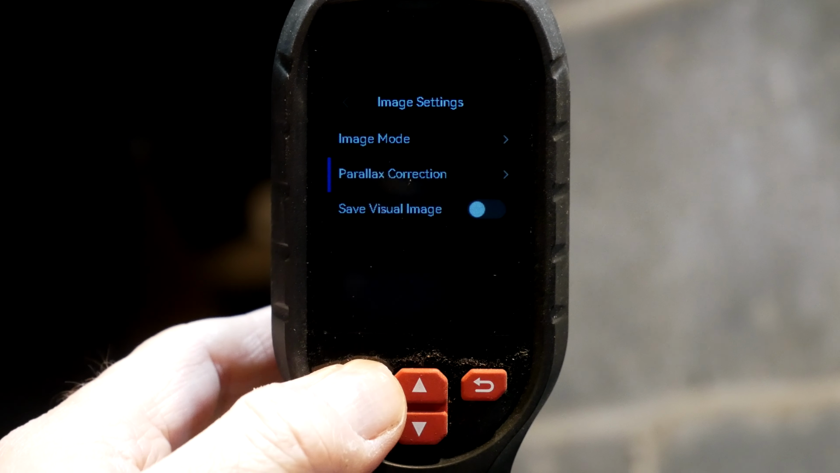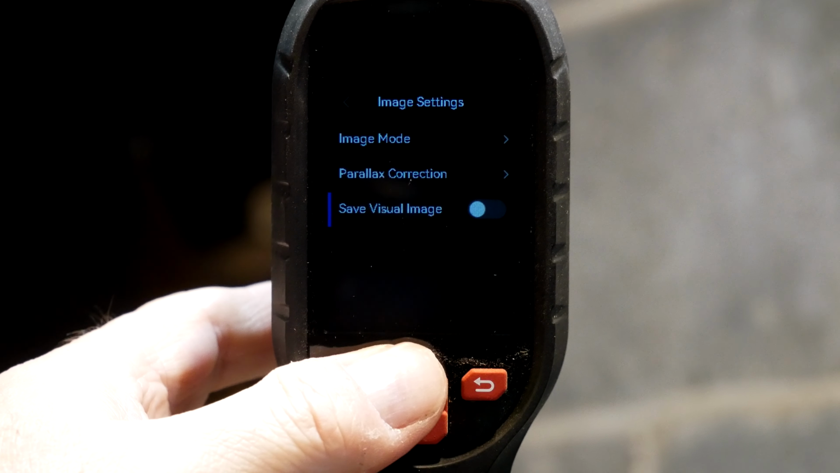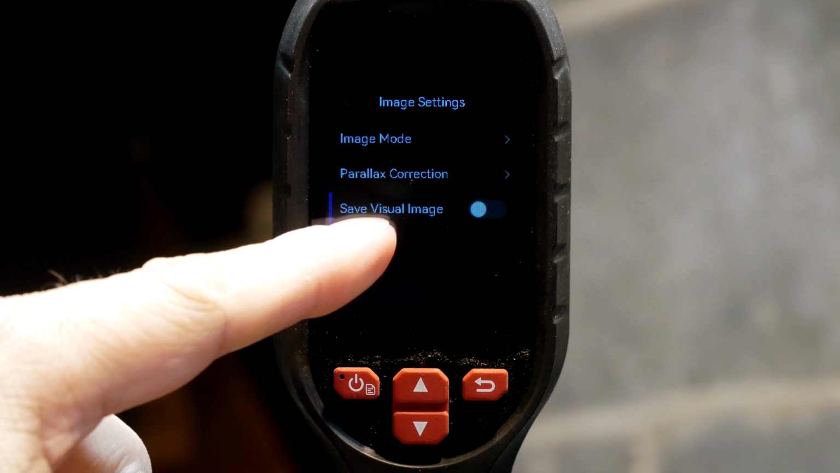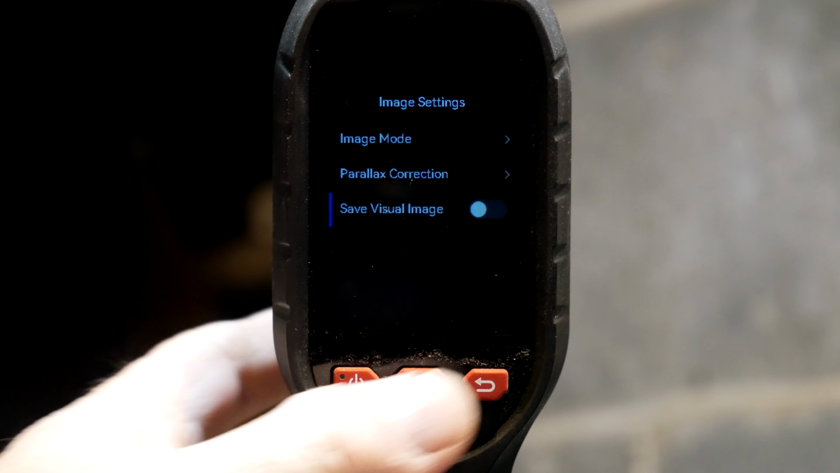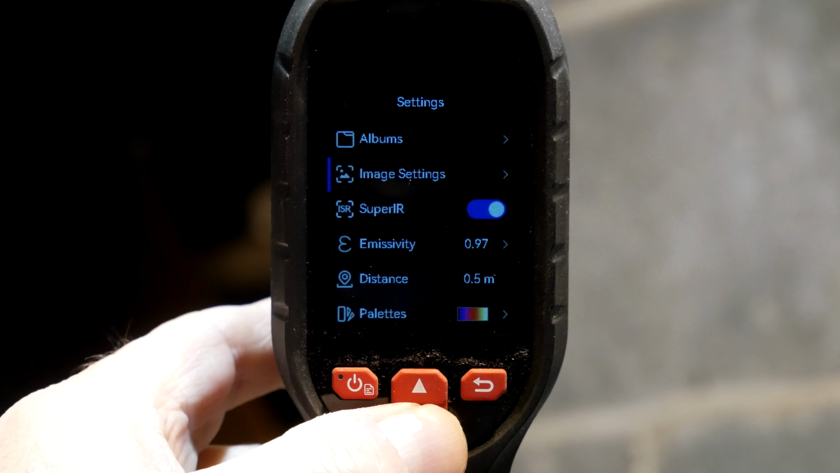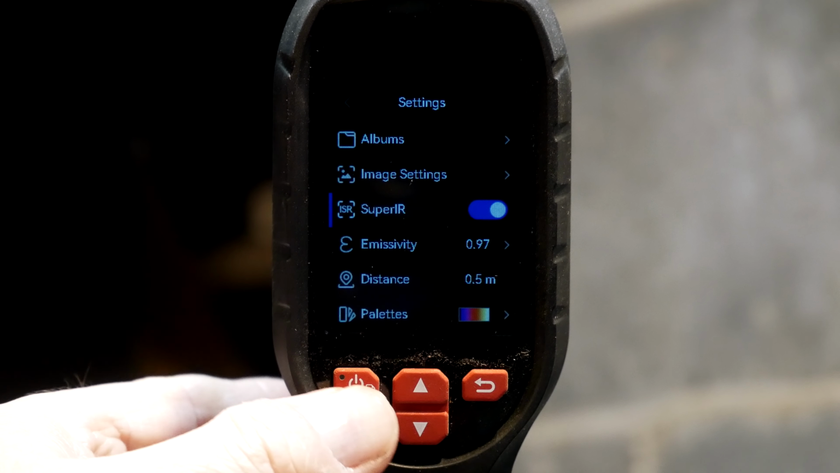Parallax correction. I'm not going to change this, but there are the various options you can do for parallax correction. All right, and then save visual image, which I don't know what that menu item means. Yeah, so we'll return from that. We have SuperIR on right now. Of course, you can turn it off.